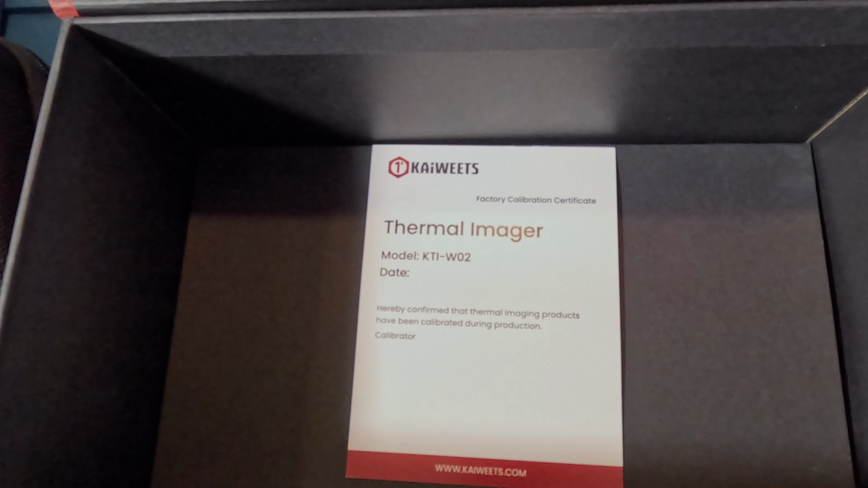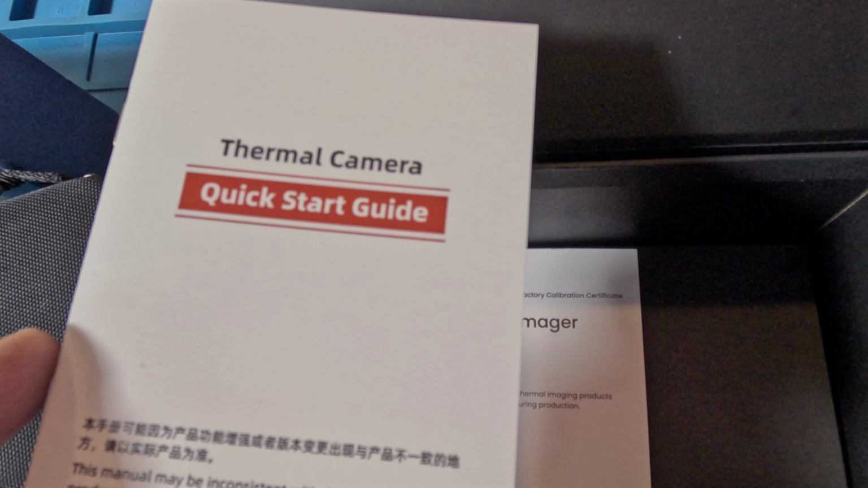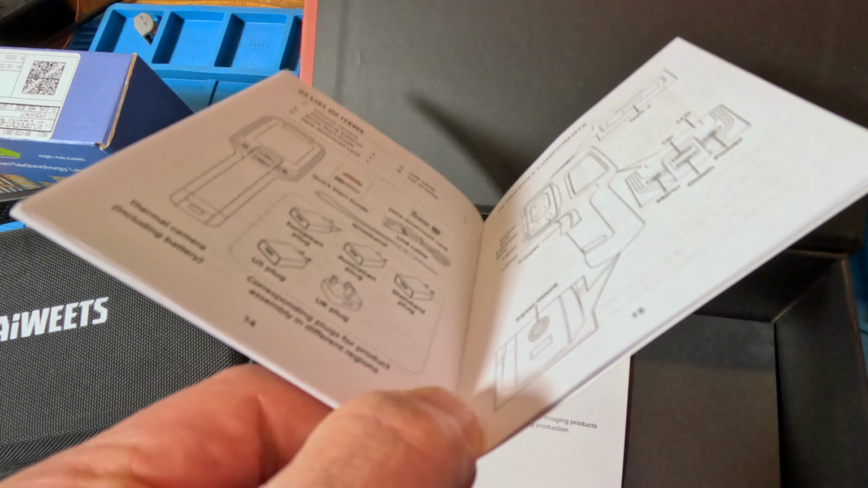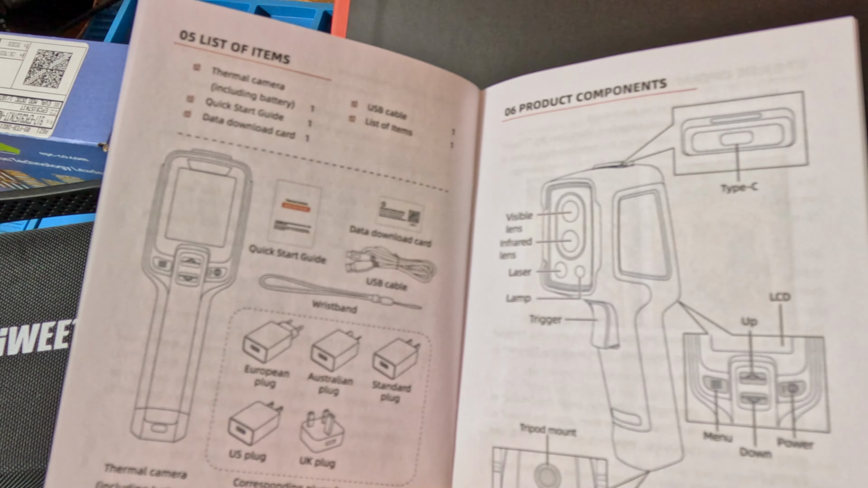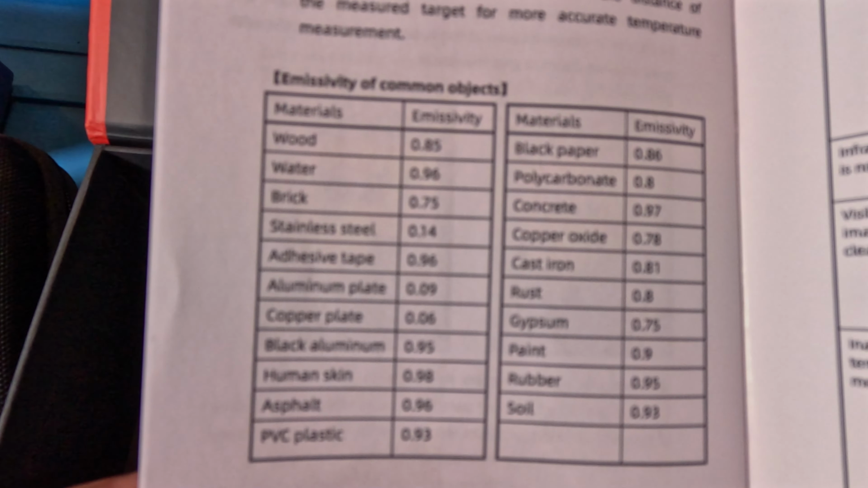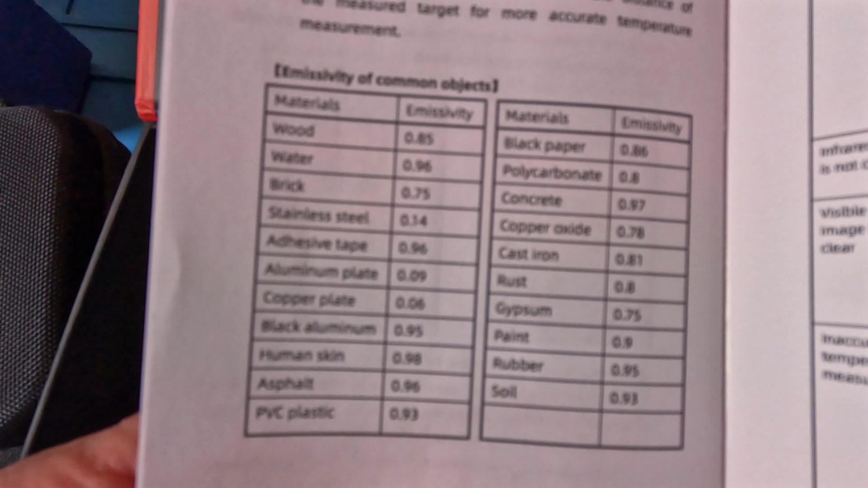What's this kind of remind you of? A little bit like the Apple packaging, right? Let me pull this out of here. All right. Okay, so you get this little card in here, and you get a quick start guide. And you can download the full manual. It's not real thick. Half of it's Chinese, the front half. The rest of it is in English. So there's a quick look-see. And in this manual, they give the table of emissivities that makes it easier to set up. We'll talk about that later.